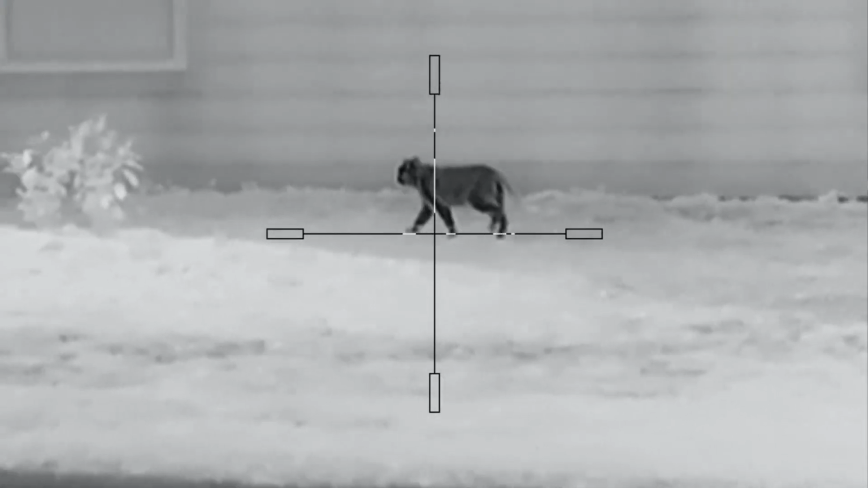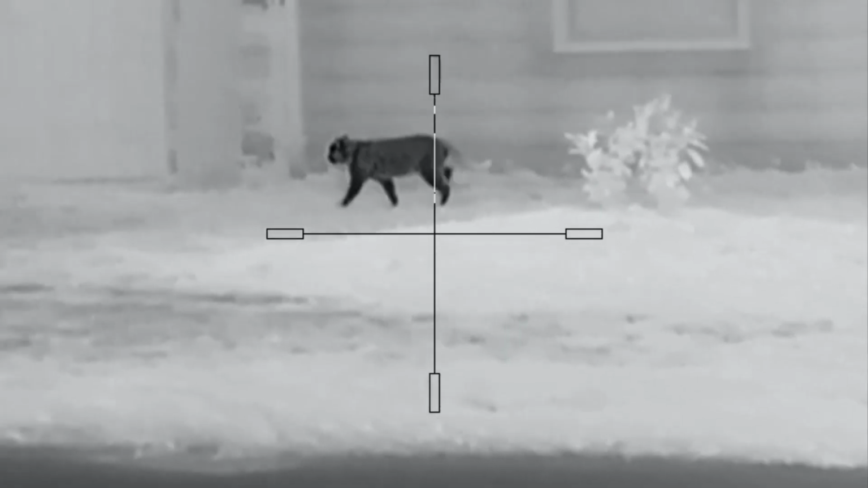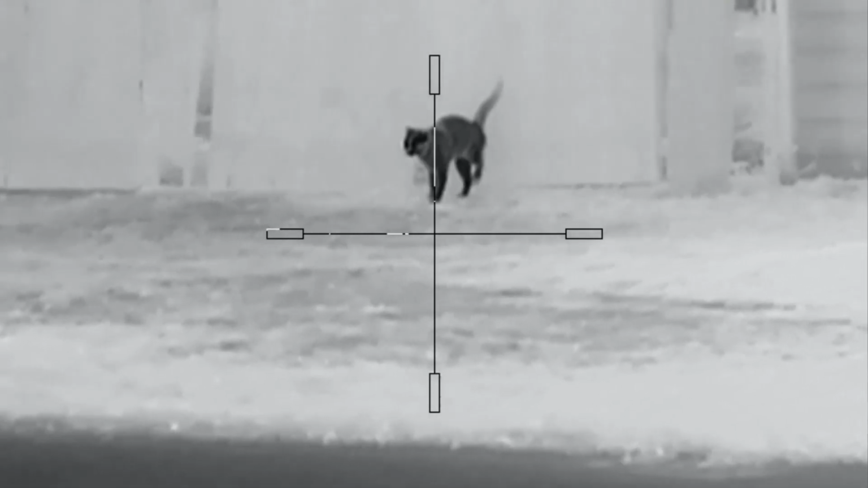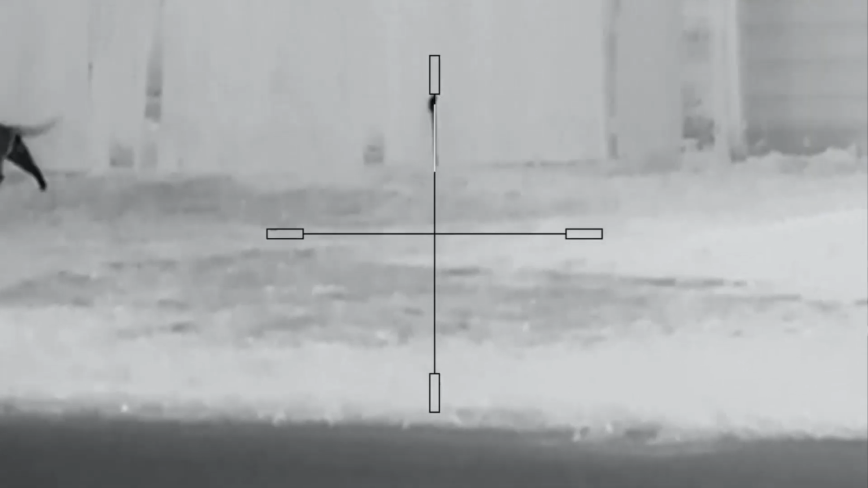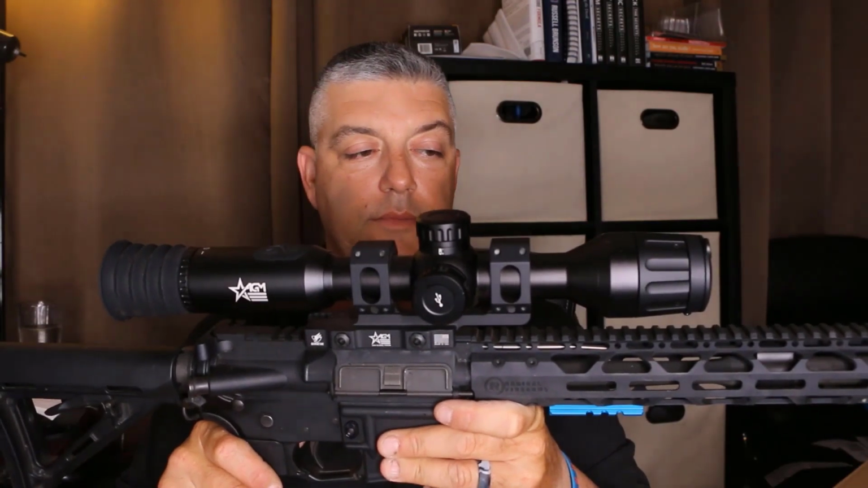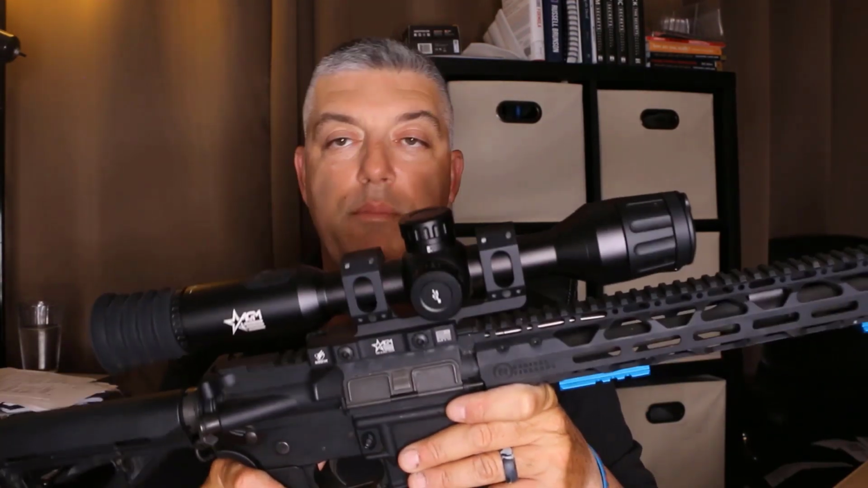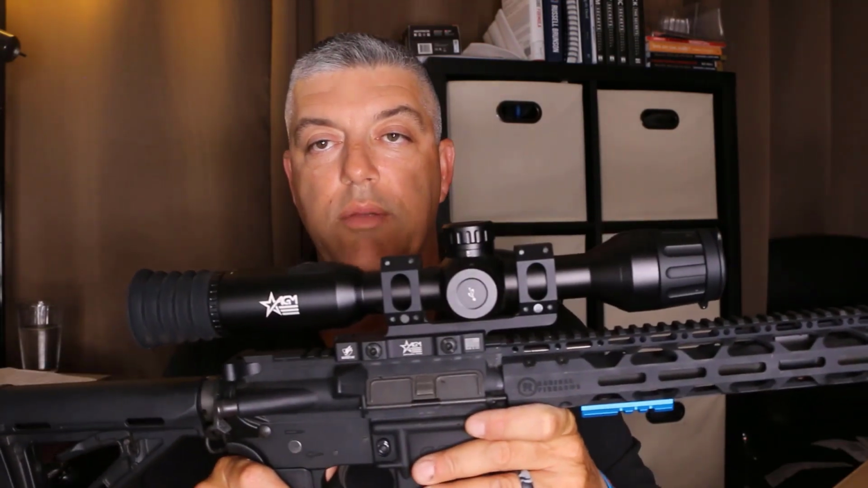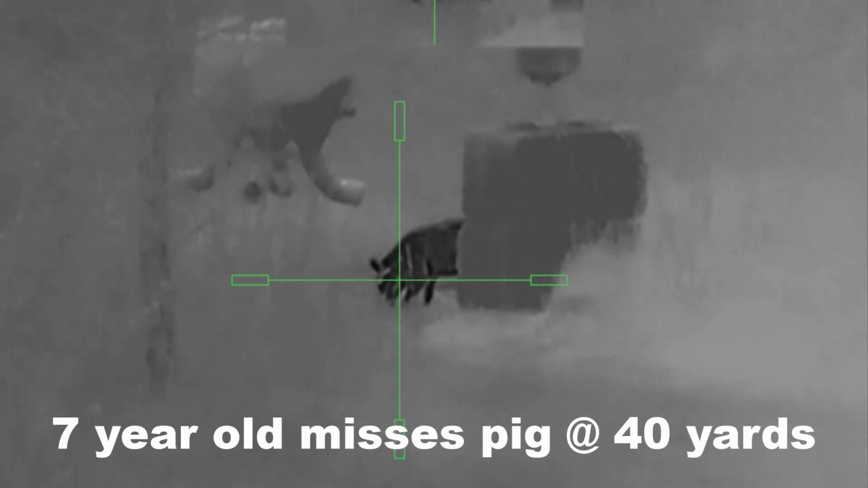So the third thing I like about this scope is the clarity of it. It has a 12 micron sensor in it, and along with the OLED screen and the super fast refresh rate, it just keeps a really nice detailed picture. It's not a 640 unit, but at the same time, it's definitely better than some of the other ones that I've seen. The clarity is pretty impressive to me, being that I've looked through a lot of scopes, a lot of different brands.